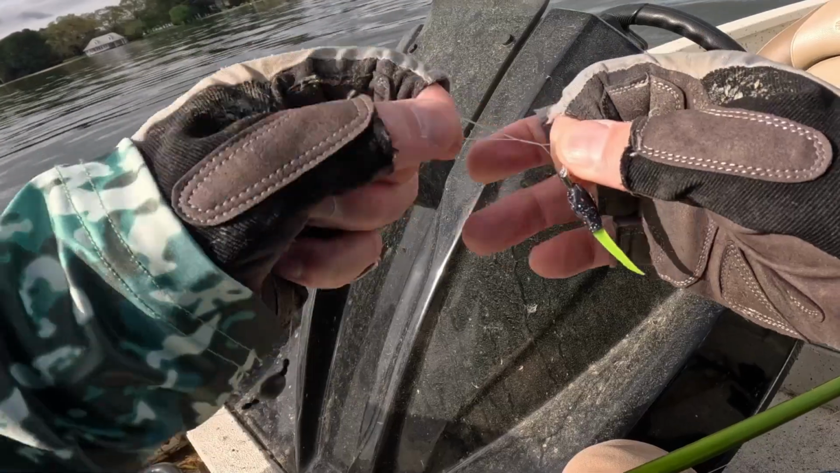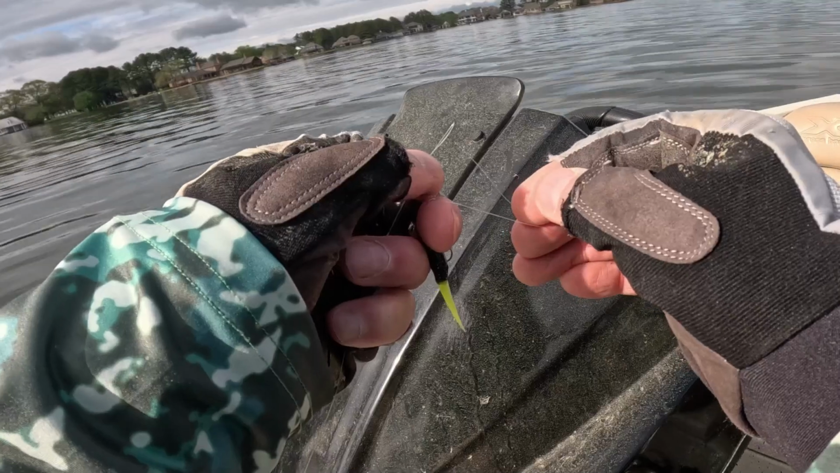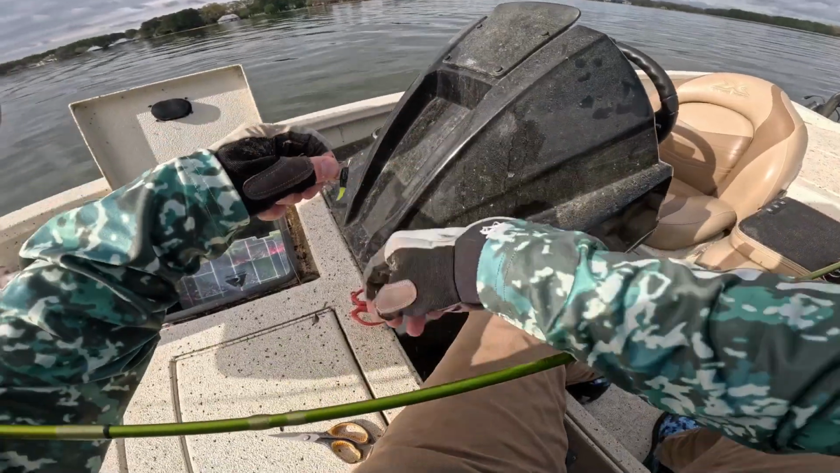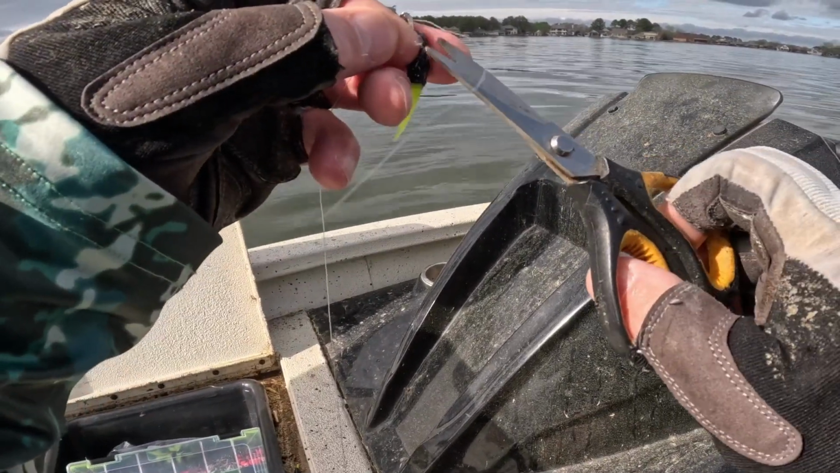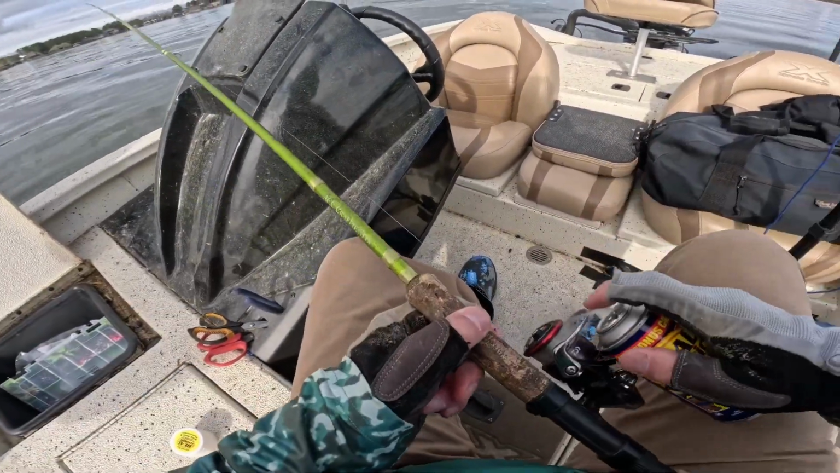And I'm using the Wild Willie's OCD Little Minnow. It's 1.75 inches. And I also trimmed the tail a little bit to make it even more finesse. Hopefully the change will pay off. Versatility is key. Got to really maximize your time on the water. That Reel Magic is awesome too.